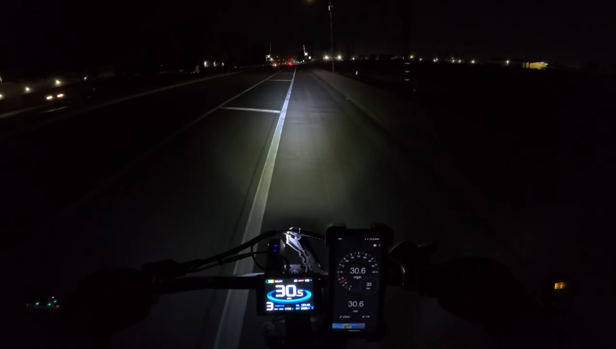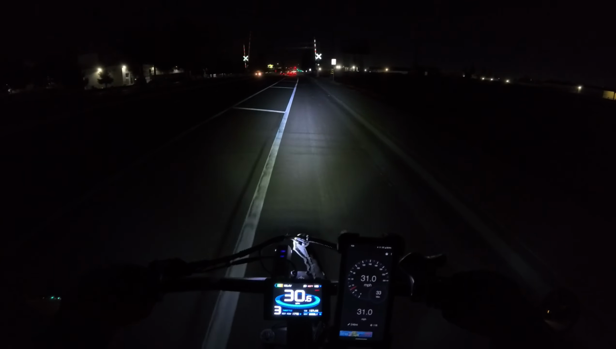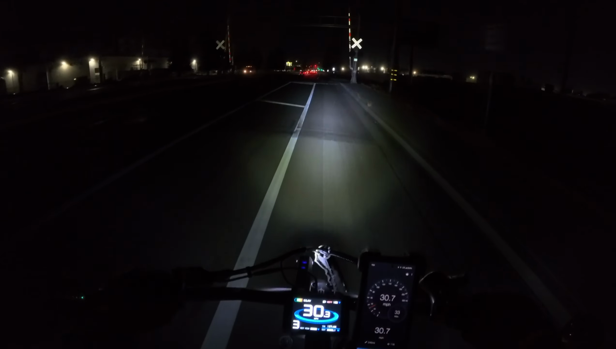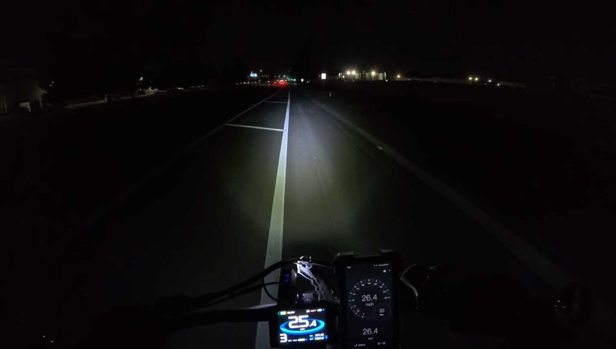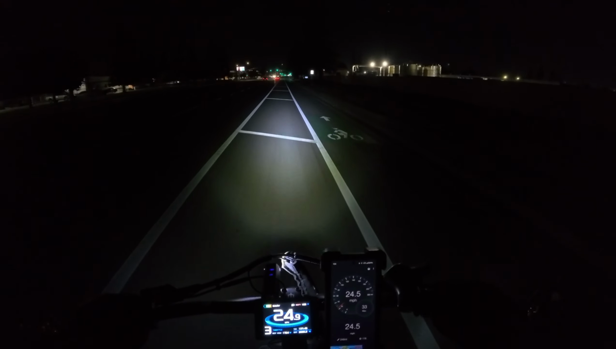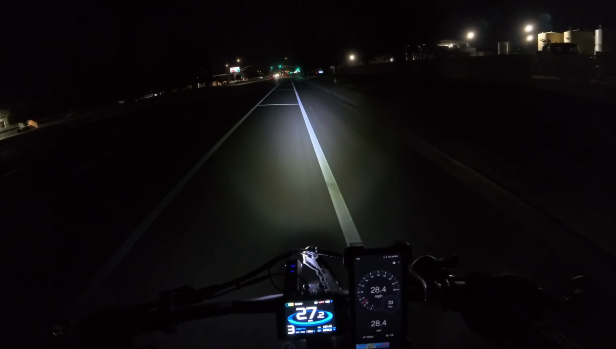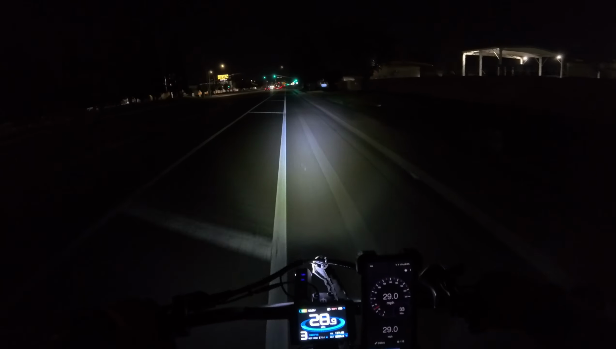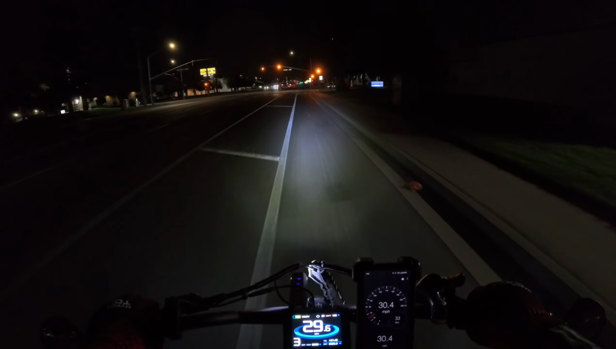Honestly, I feel like it's just a better deal, especially for a 60 volt e-bike. There are no companies out there that I'm aware of where you can get a 60 volt e-bike with the same stuff on it for cheaper than $2,200. This is just a perfect e-bike for the price, but it does have its fair share of cons.